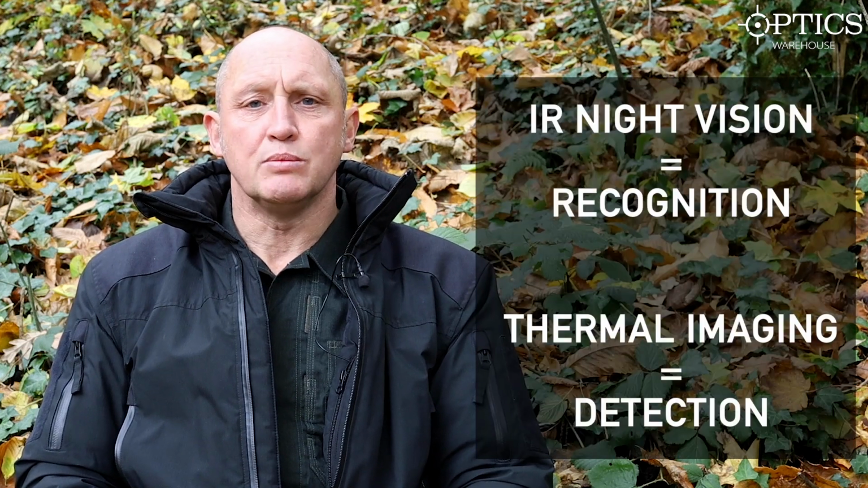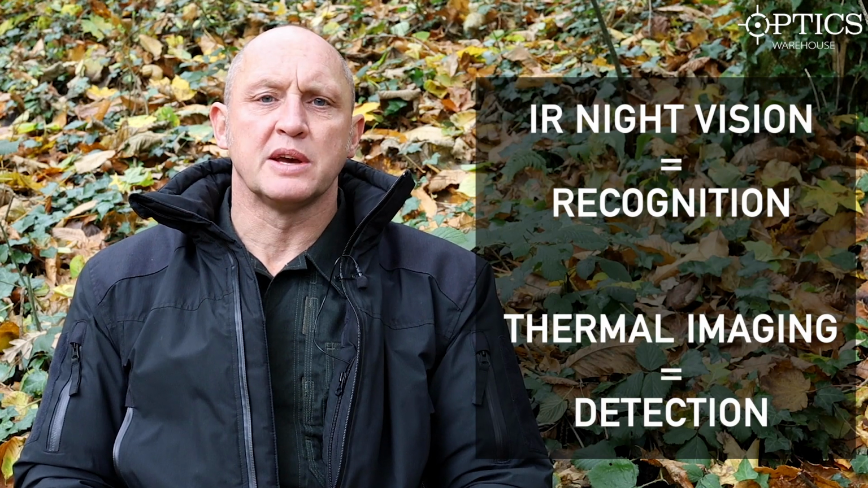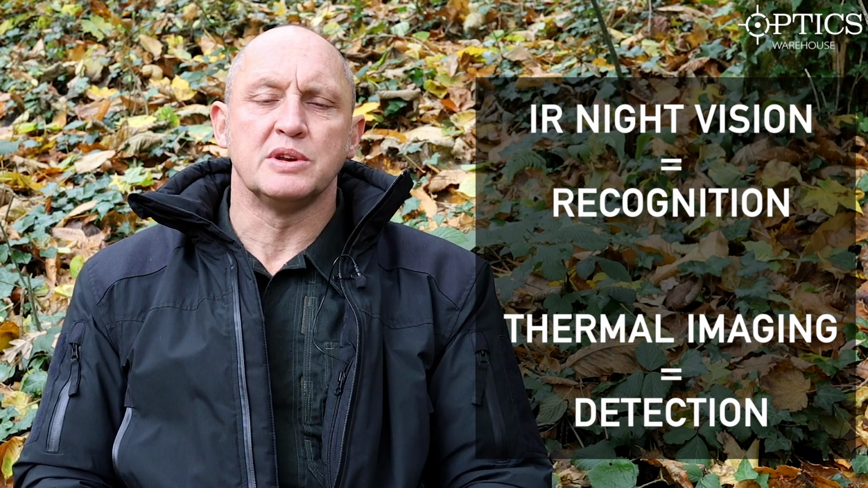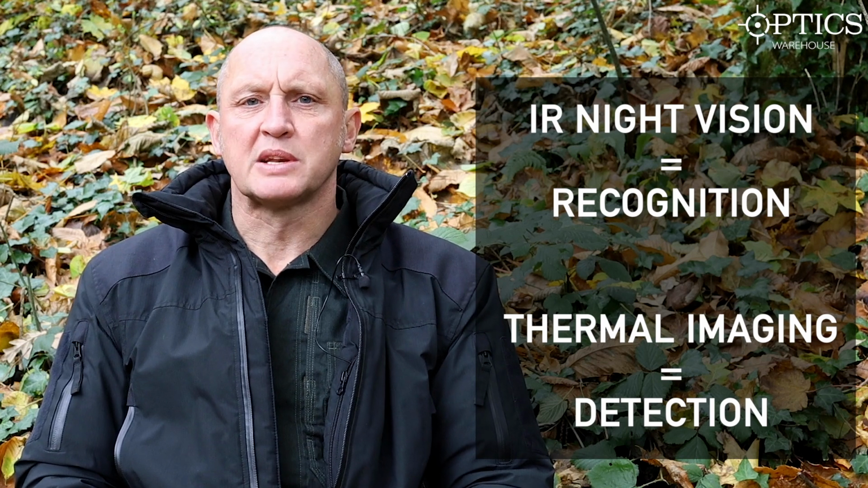But again, we were talking about the spectrum of image intensification. And just to recap really, in this industry we use two things. We want to recognise what we're looking at and we need to detect something. So really for recognition we would use image intensification with infrared illumination, and for detection we'd use a heat detection system such as thermal. So that's the big difference.